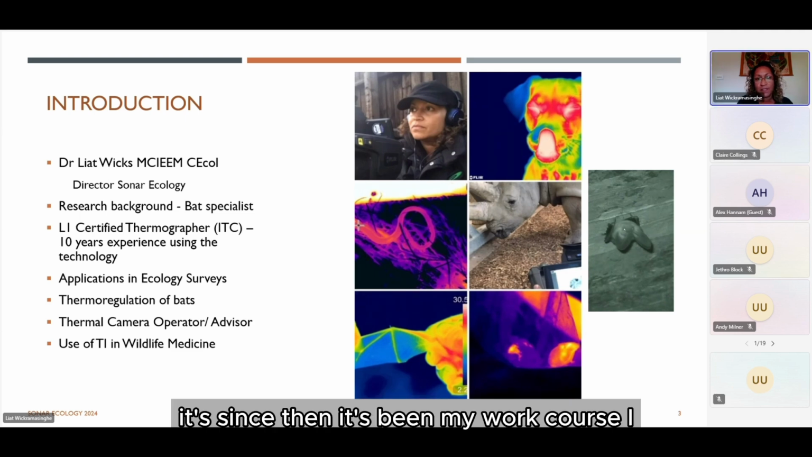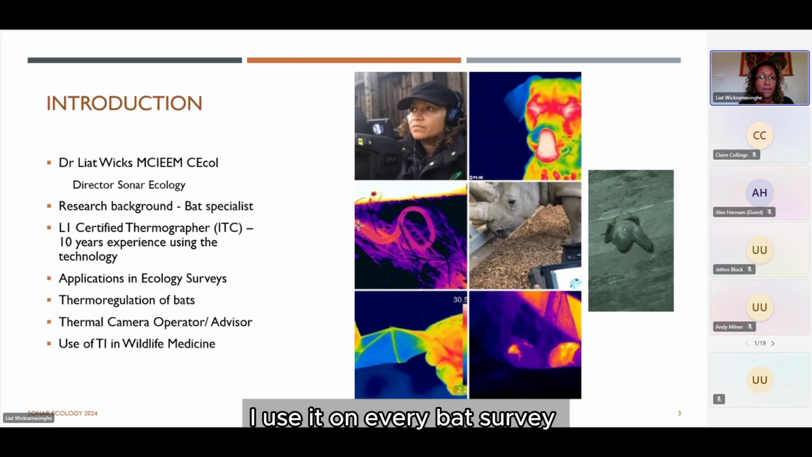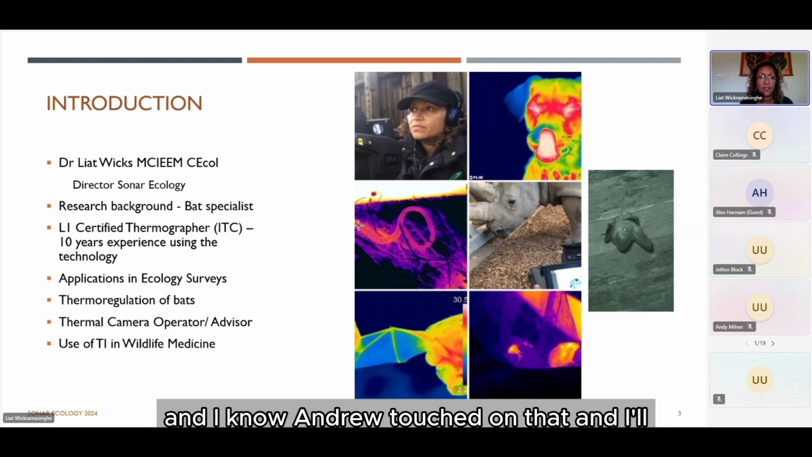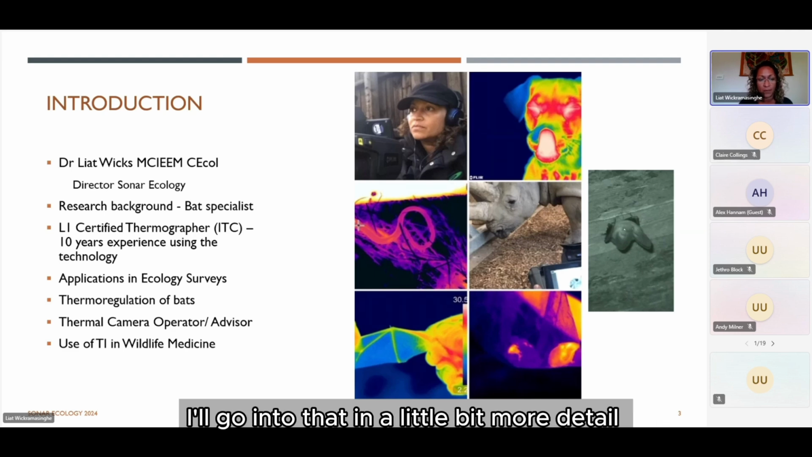Since then it's been my workhorse. I use it on every bat survey. I also use scopes now, and there's a big difference between the two. And I know Andrew touched on that, and I'll go into that in a little bit more detail later on.